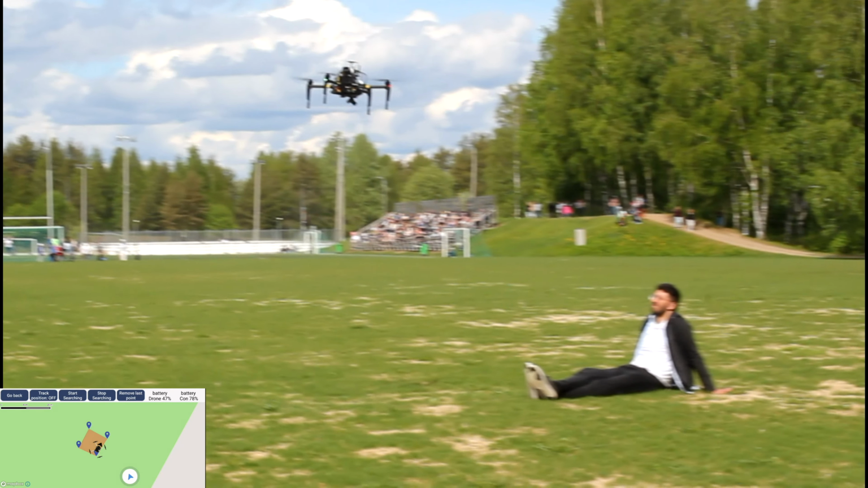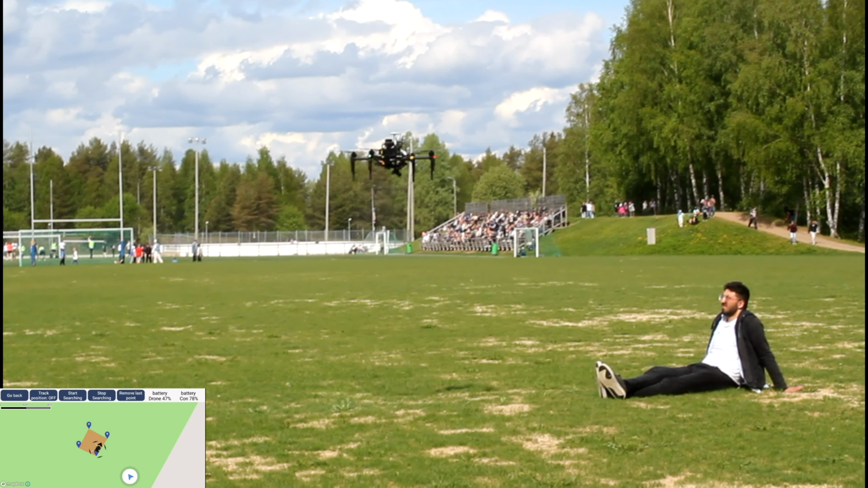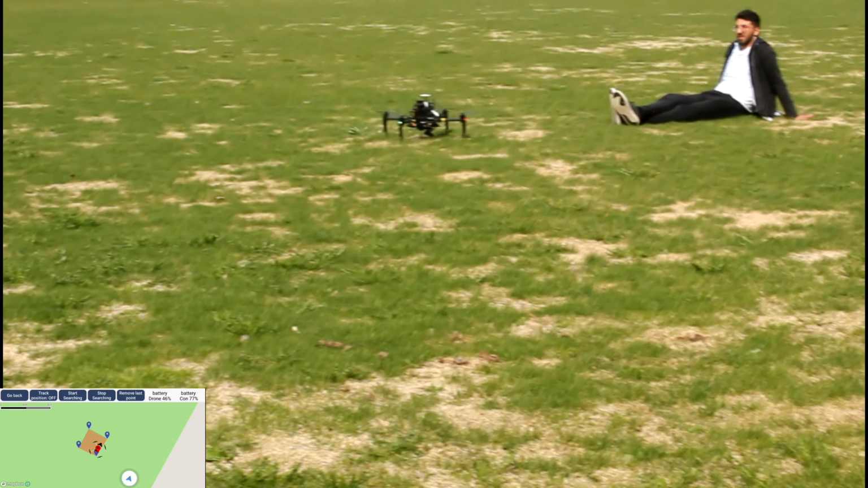But if the camera verifies that it is indeed a person, it will land and send coordinates to the app so the rescue workers can rescue the person.